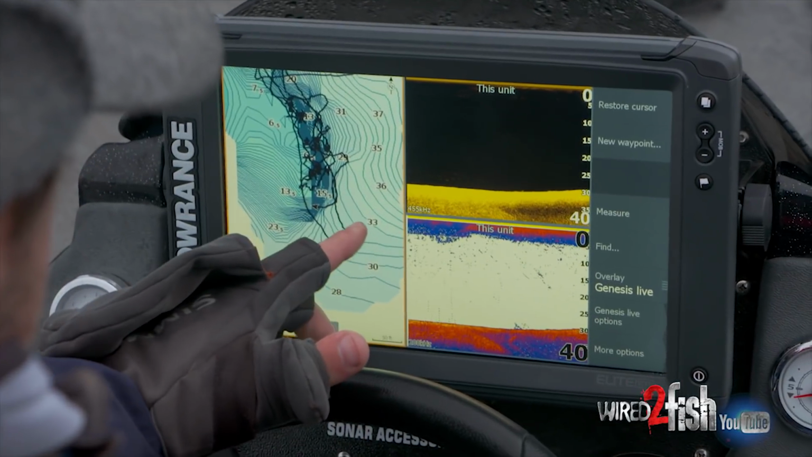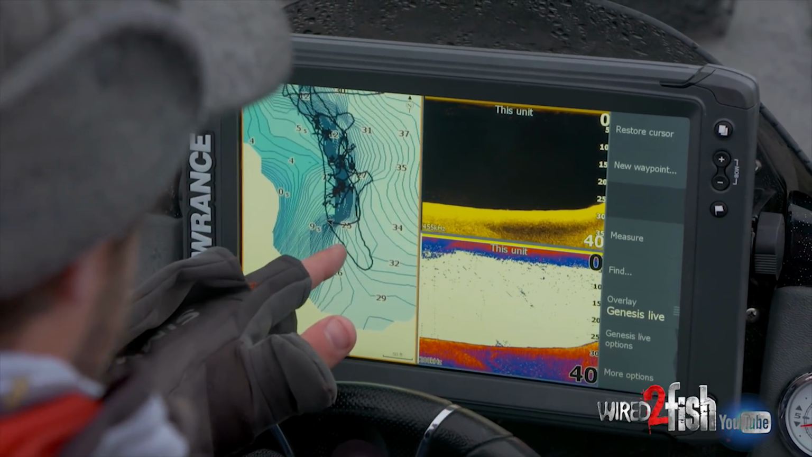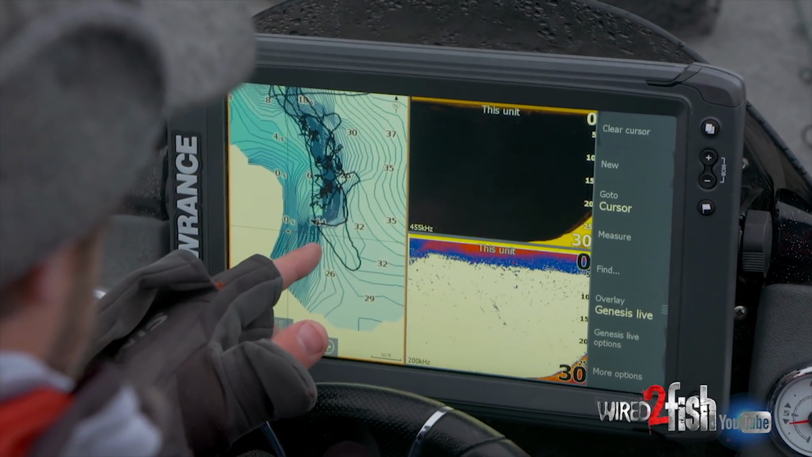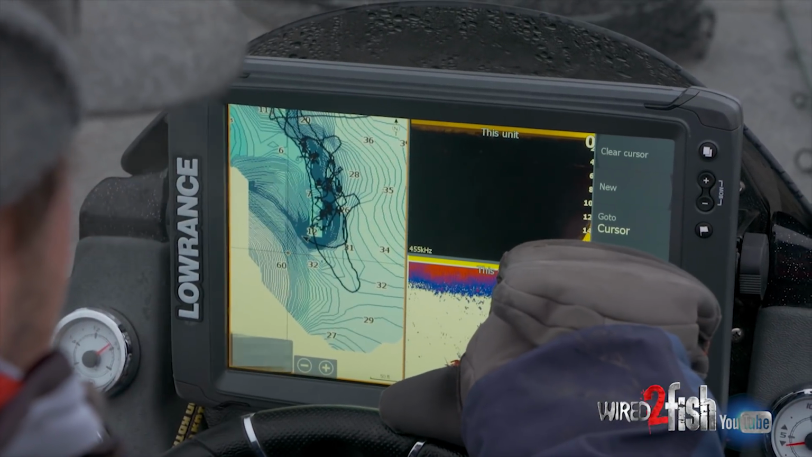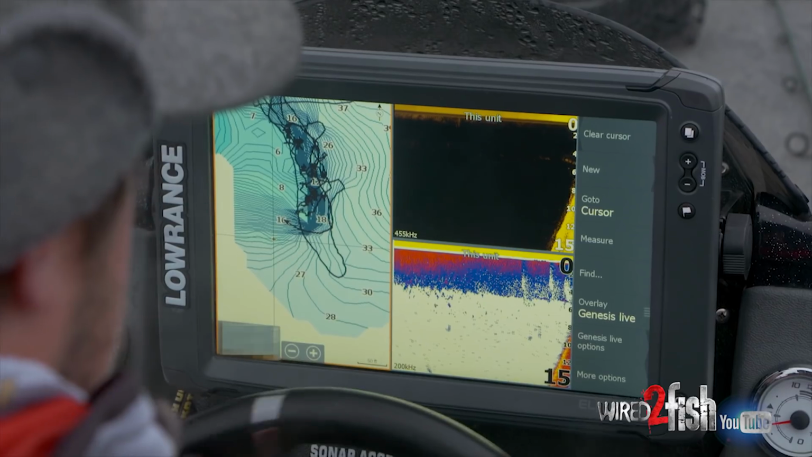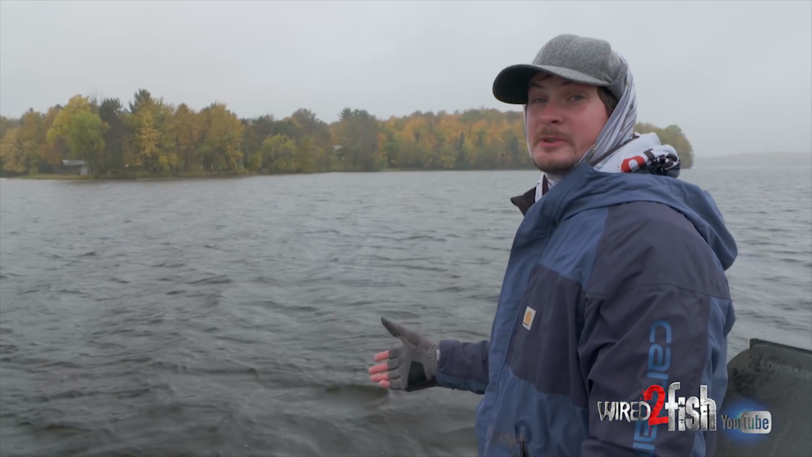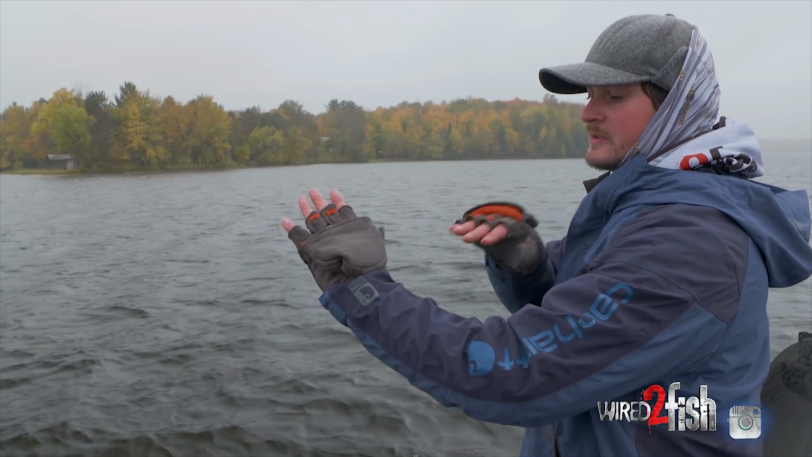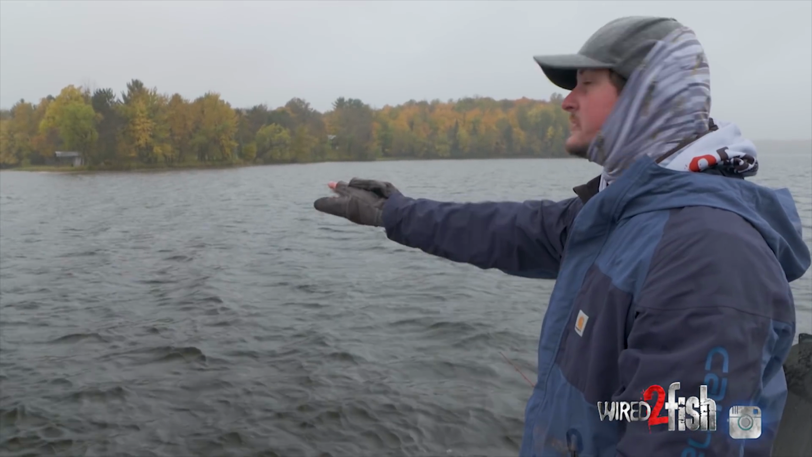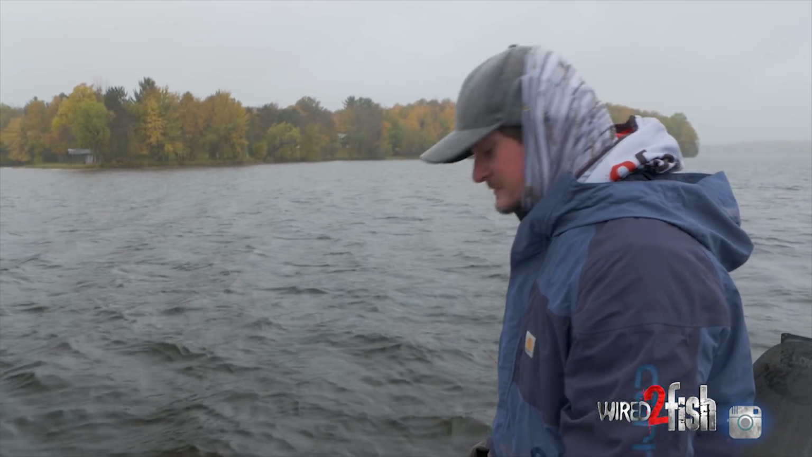You can see these contour lines are pretty widespread, and right here, represented by the tight lines, that's the steep break. And as you can see, it's translating right here. We're going from 30 up to 12, 10, 6 very quickly. This point is way steeper than I realized, which is an awesome place. A steep break like that is a perfect place for walleyes to push bait fish up onto. So they come to this kind of place for a reason, and that's to eat.